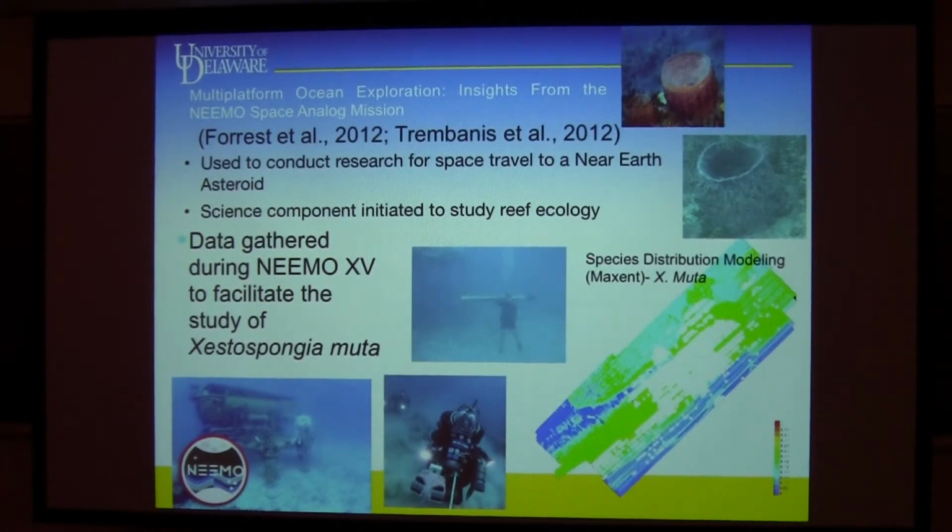And the robots go out and they do what we tell them. They run very nice systematic lines. And that precision, that systematic coverage allows us to do some exciting things. We recently were working on a project. This is some modeling that Doug Miller's just sent to me. All these white spots are where we found the giant barrel sponge, Xestospongia muta. So we can map where they are all around the reef.